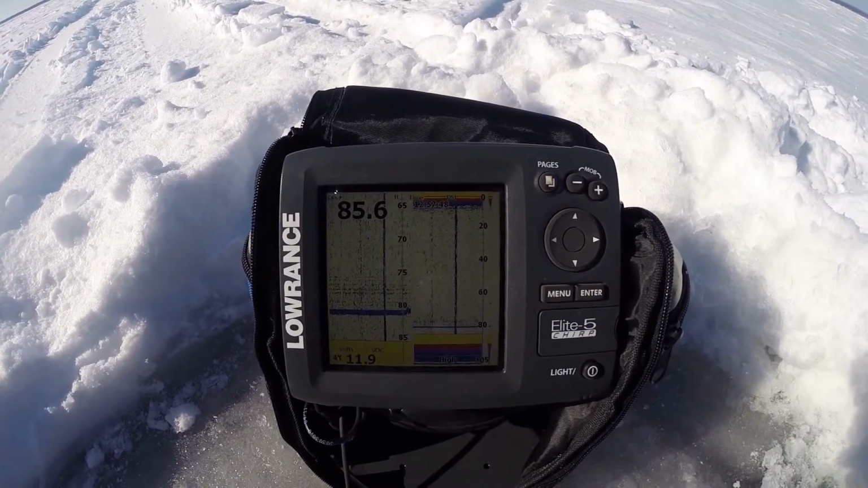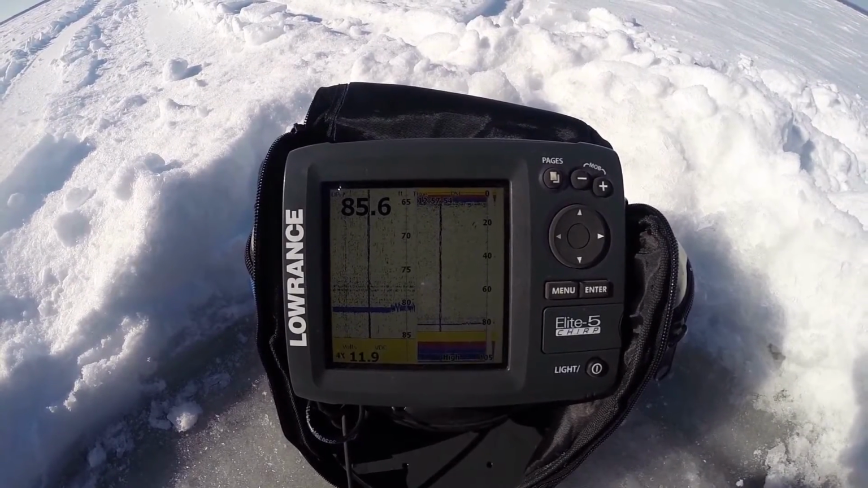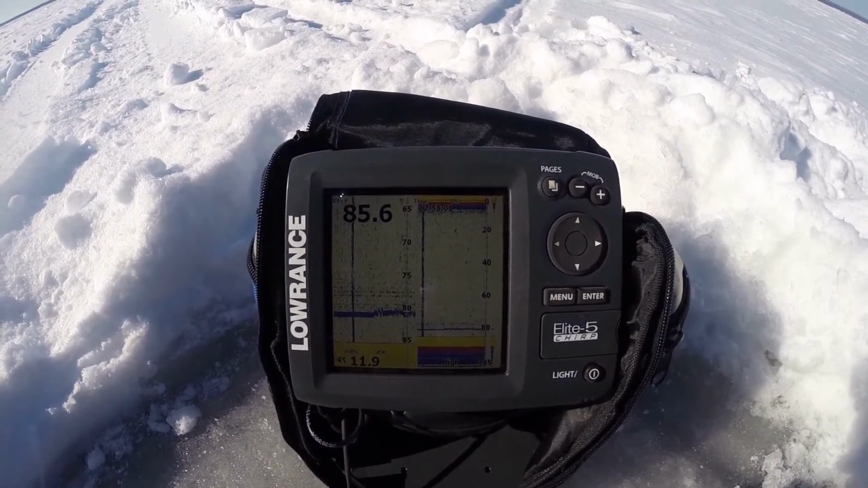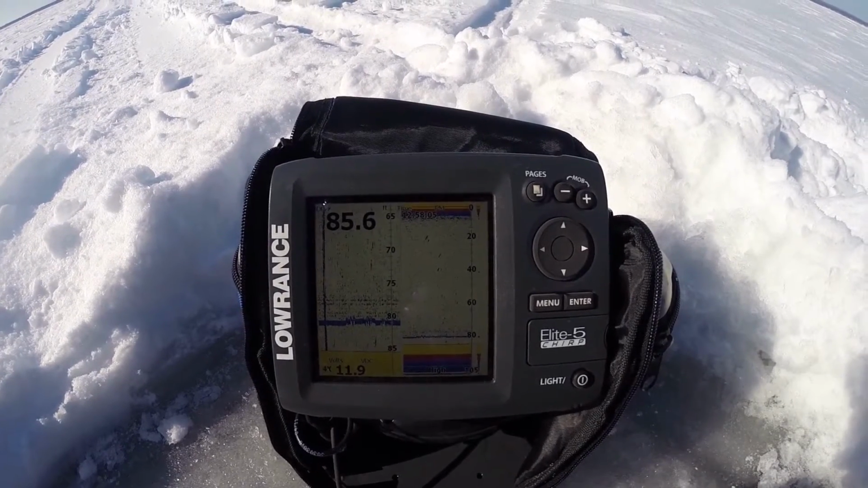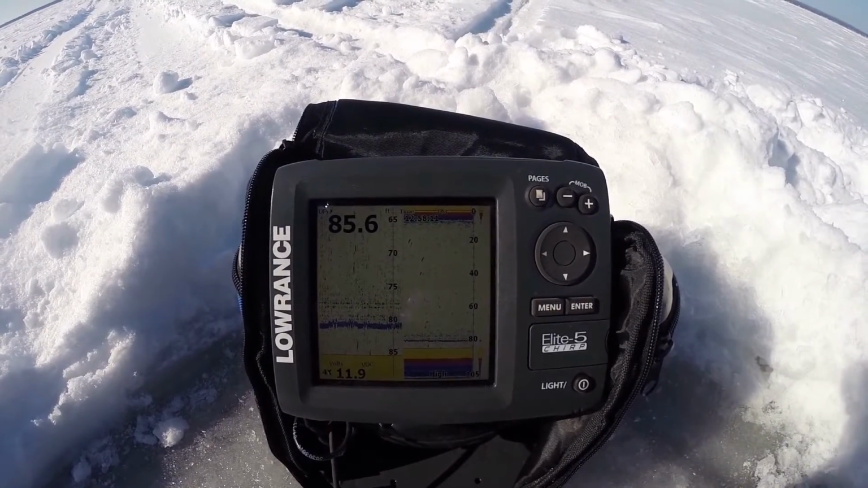But the one thing I have found is just playing around with different settings based on the lure you're using. That will really help. I'd say based on what I've seen today, about 85 feet, 90 feet is probably going to be your maximum for chirp to get good detail. After that, 200 kilohertz just in the standard frequency works a lot better.